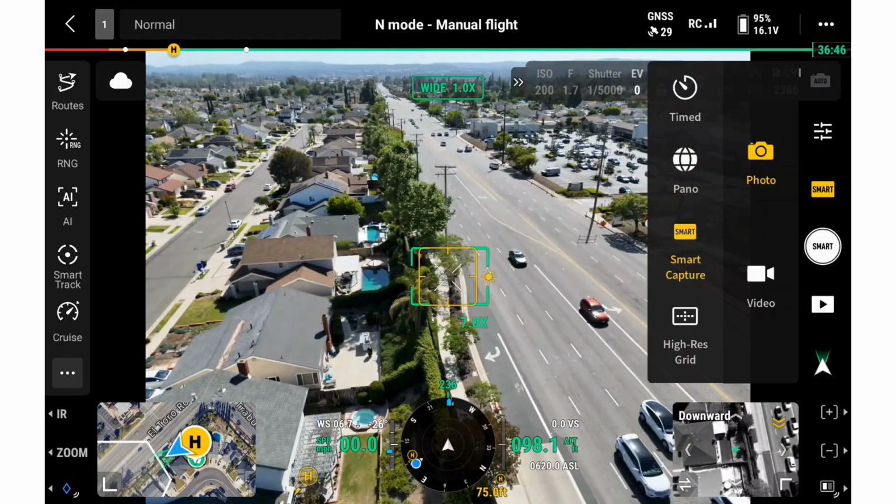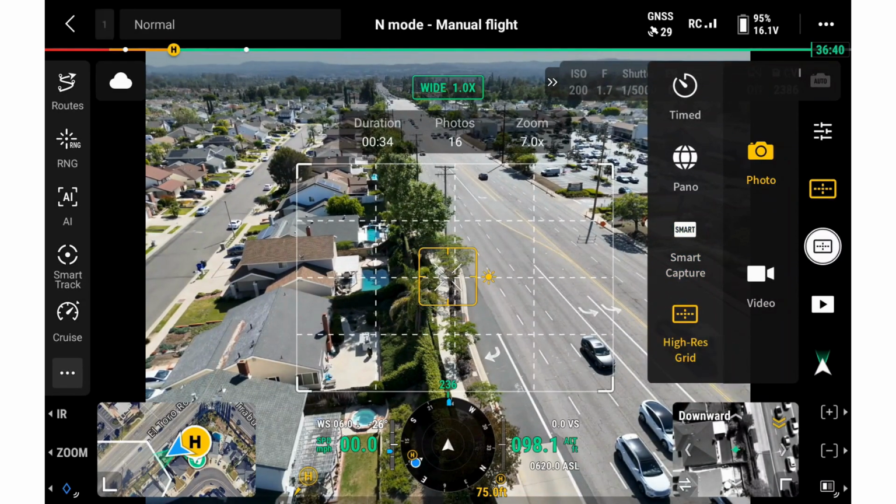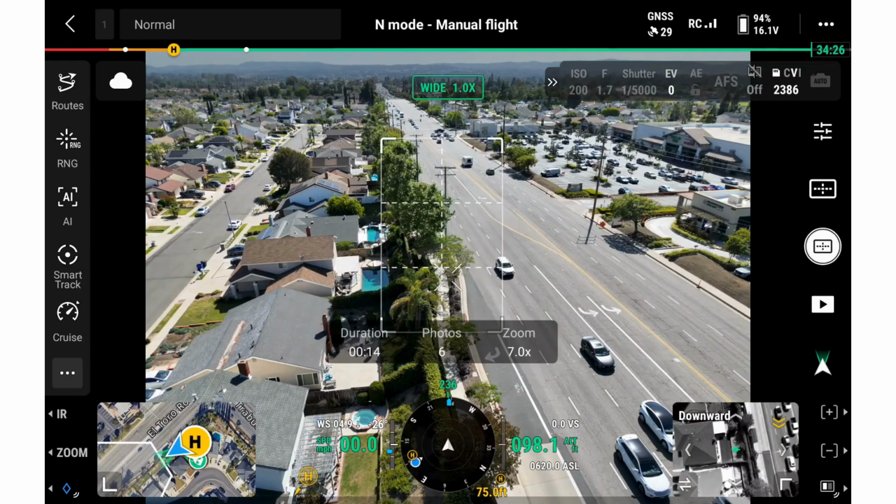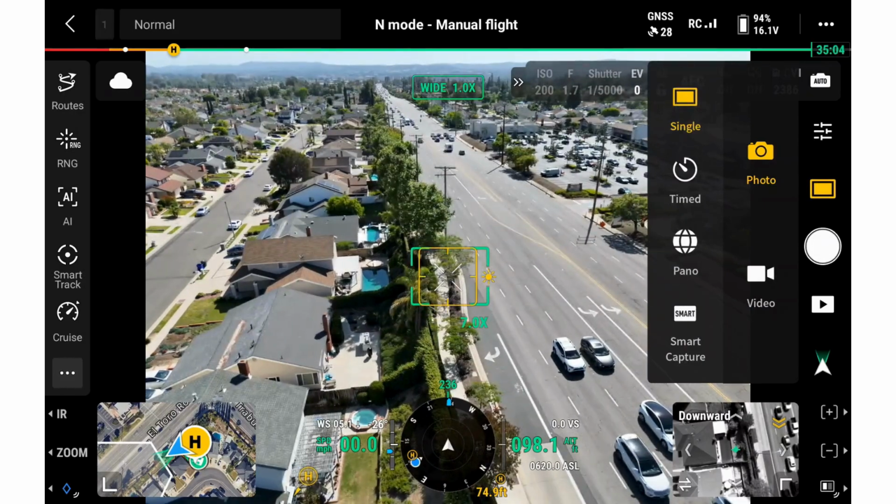Smart capture can be useful in low light conditions, where the camera uses a longer exposure to improve visual detail. On supported systems, high resolution grid or high resolution pano can also be useful when you want a more detailed overview of the asset or surrounding environment. The best option depends on what kind of inspection data you're trying to collect.